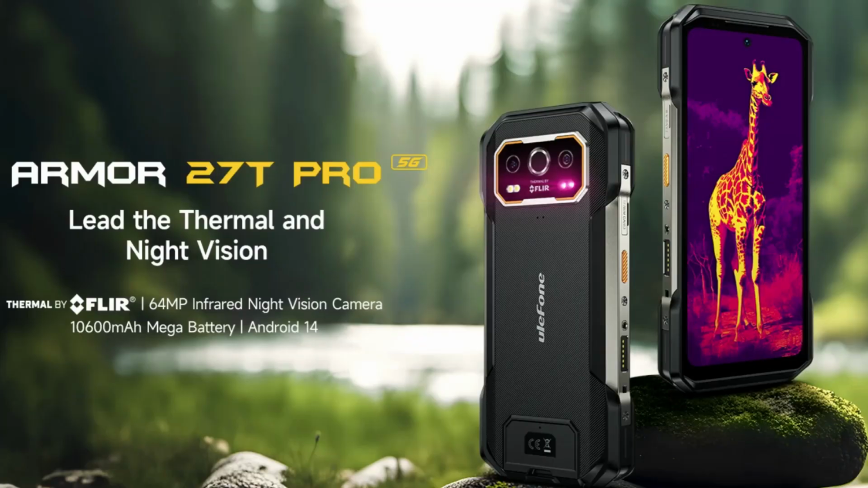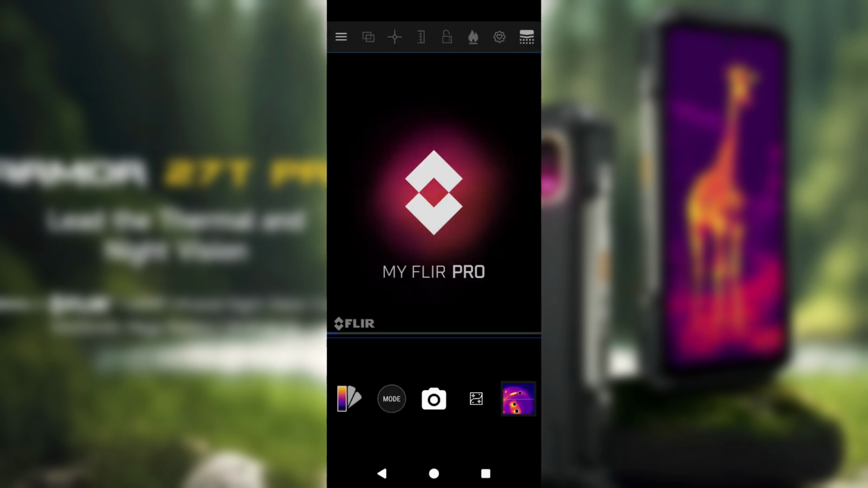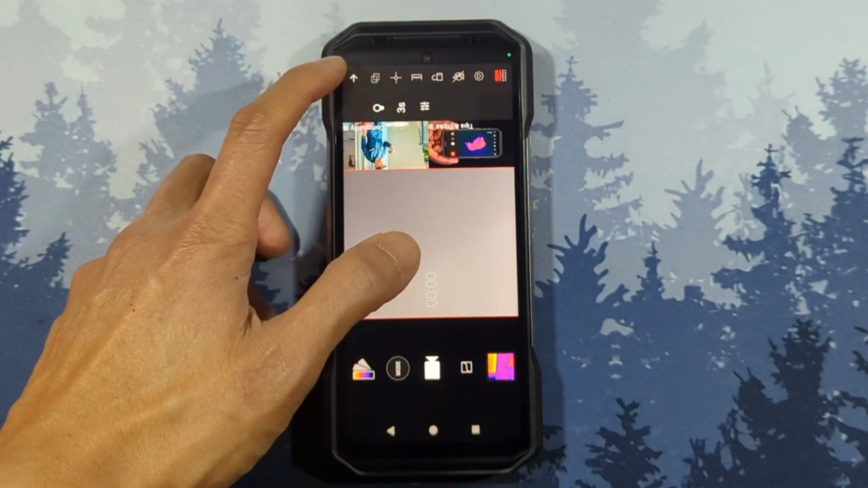Let's get started with the software of this phone. The main reason why you bought this 27T Pro is the thermal imaging. And to use this feature, you use the My FLIR Pro app. It does take a few seconds to get started, but once it's started, it looks like a typical camera app. You have the toggle for the LED lighting and a shutter timer. Let's turn the light off before I forget.